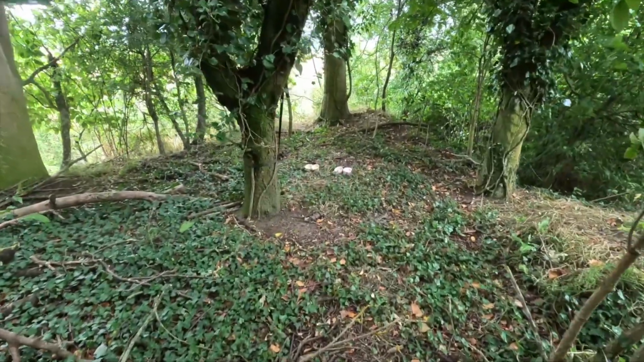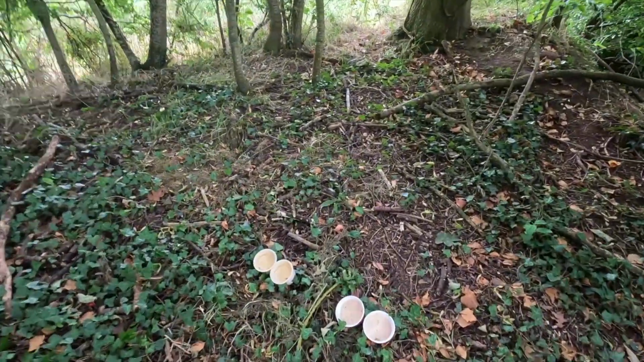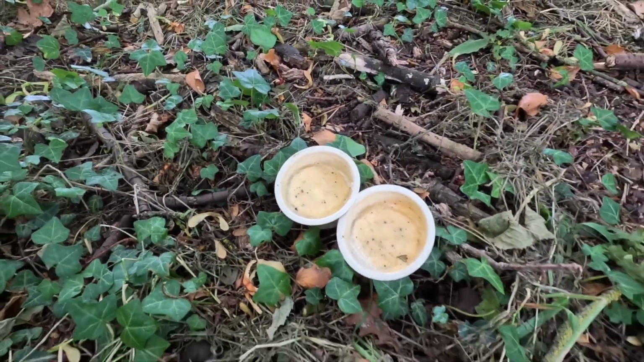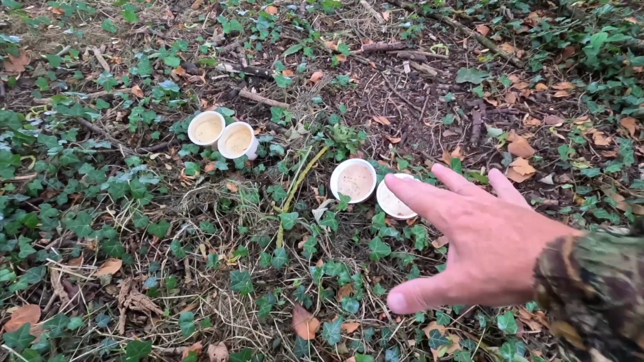So here we go. Rice pudding versus raspberry rice pudding, day number 3. 72 hours later. Nothing, nothing, nothing, nothing. Just a couple of flies. Absolute rubbish. I'm going to give this 2 more days and that's it. Experiment over. So you'll probably agree with me, bit of a disaster, them 2 experiments didn't really work. The animals weren't interested. Never mind.